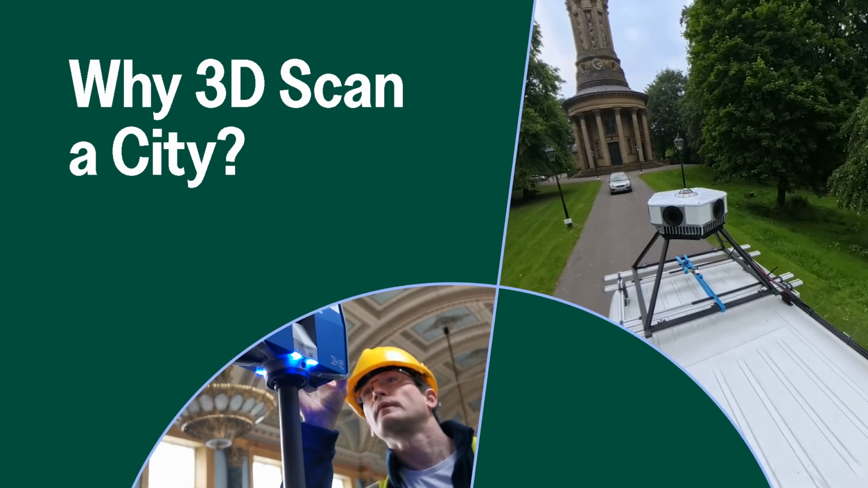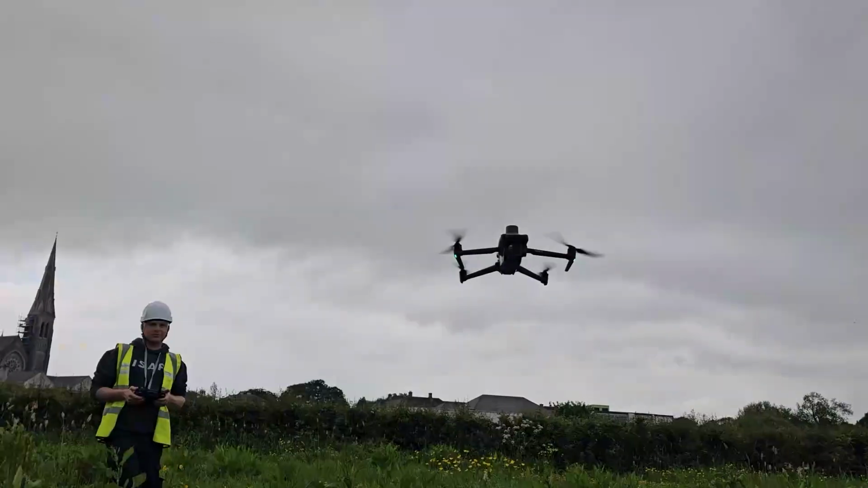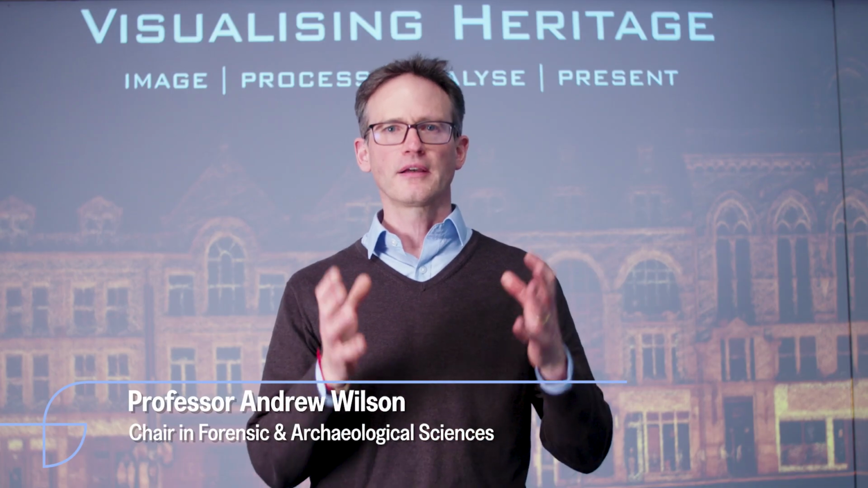Why 3D scan a city? 3D capture using handheld, vehicle and drone mounted sensors as well as 360 imaging, 3D modeling and visualization allows us to document and digitally recreate archaeological sites and other heritage assets.